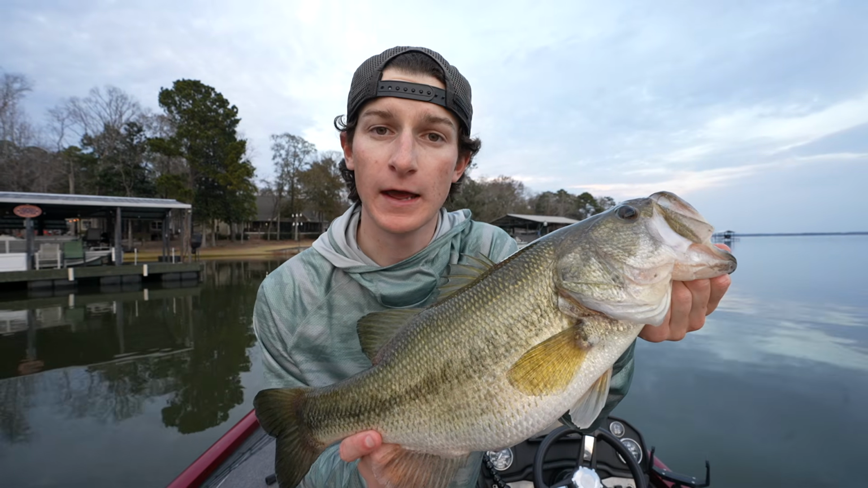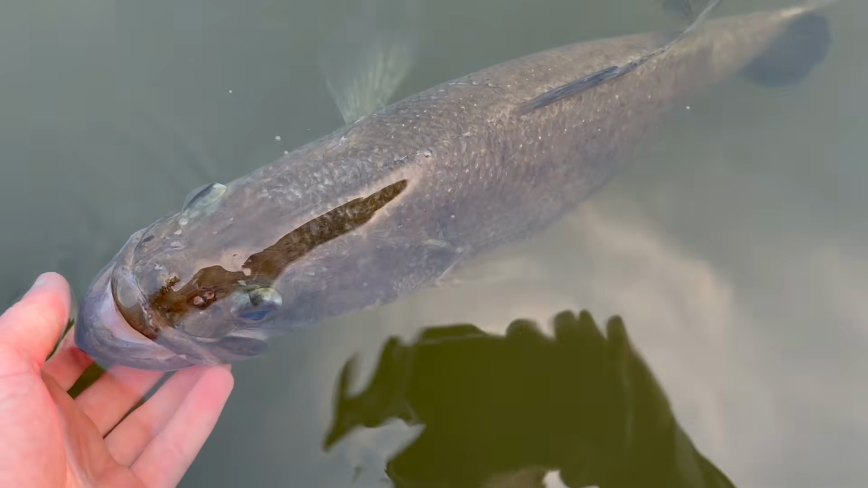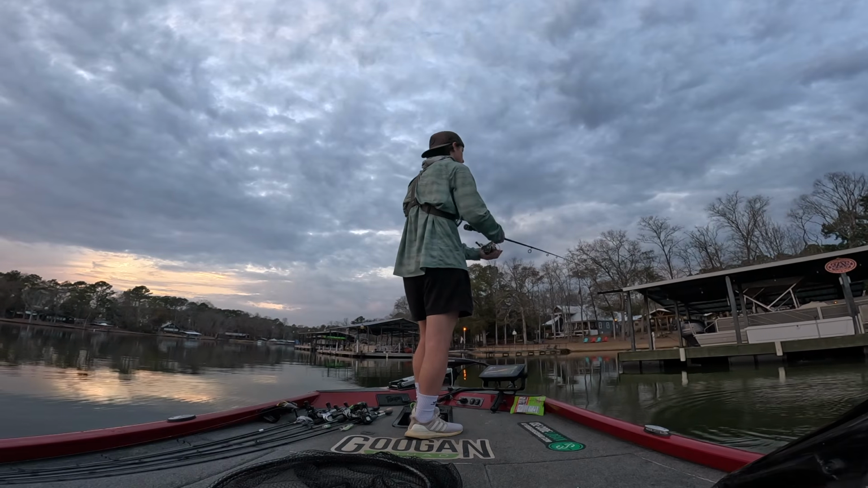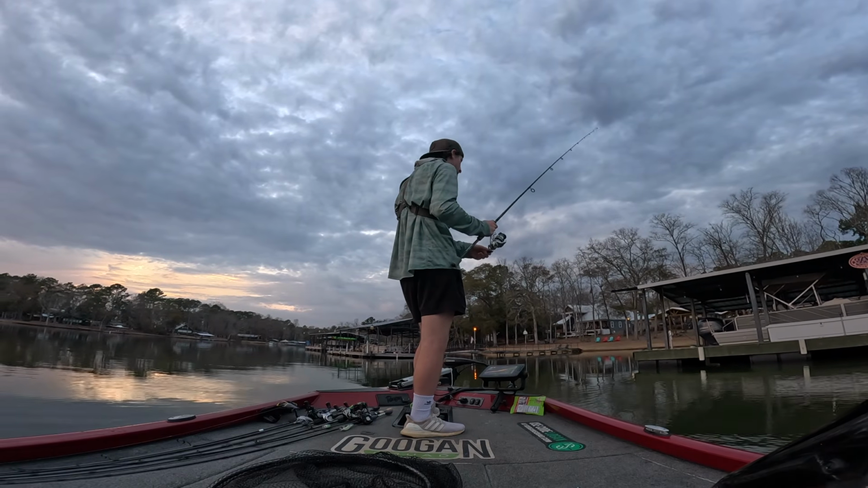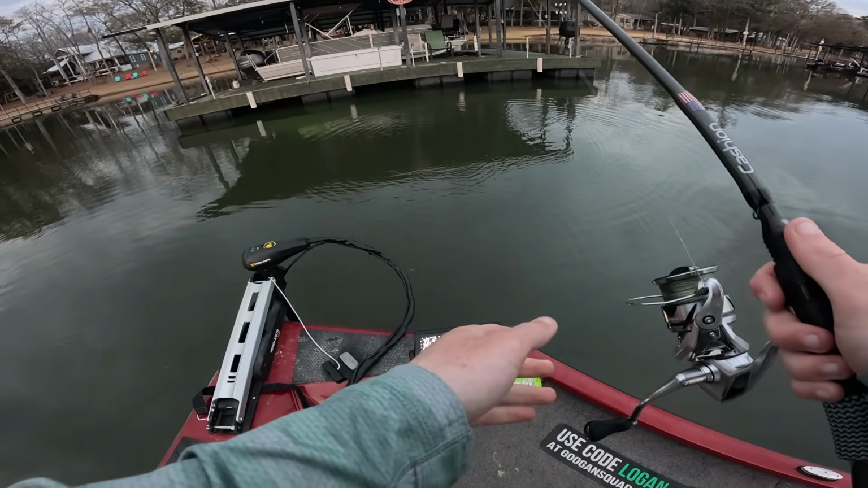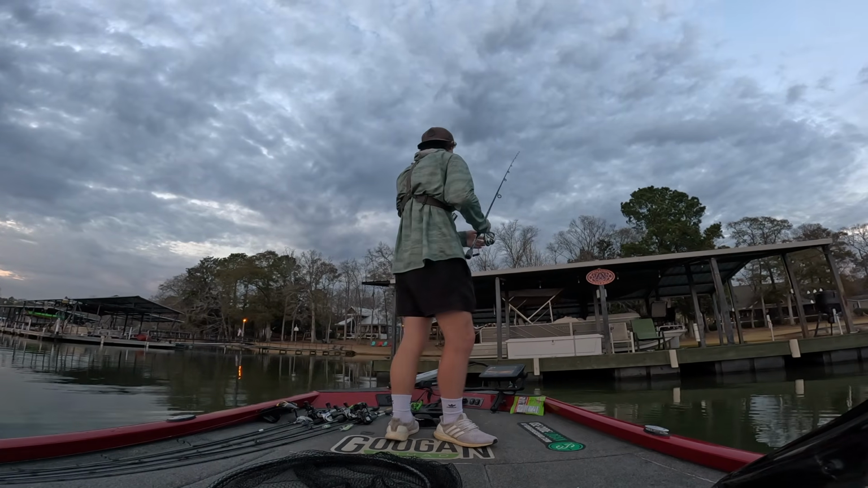The sun is going down. I'm gonna make a few more casts, see if we can't maybe add to him and see what happens. There we go. There's one. Oh no, he got me right as I came out from underneath the dock. Oh, there we go. I'm way up in there. Nope, it came off.